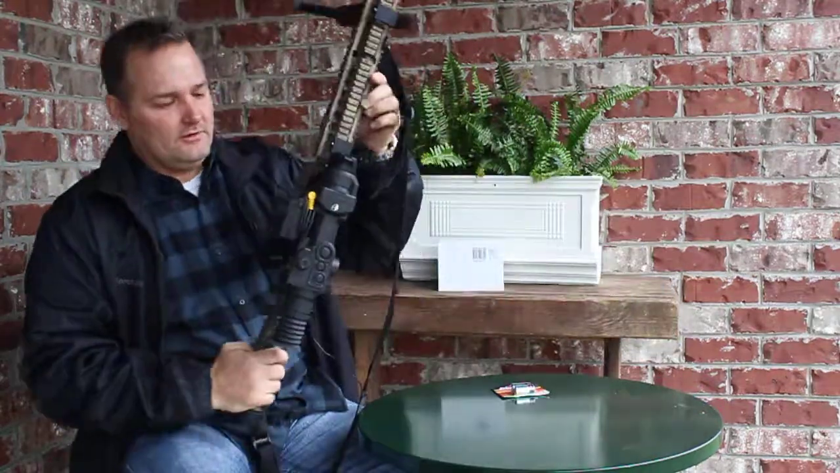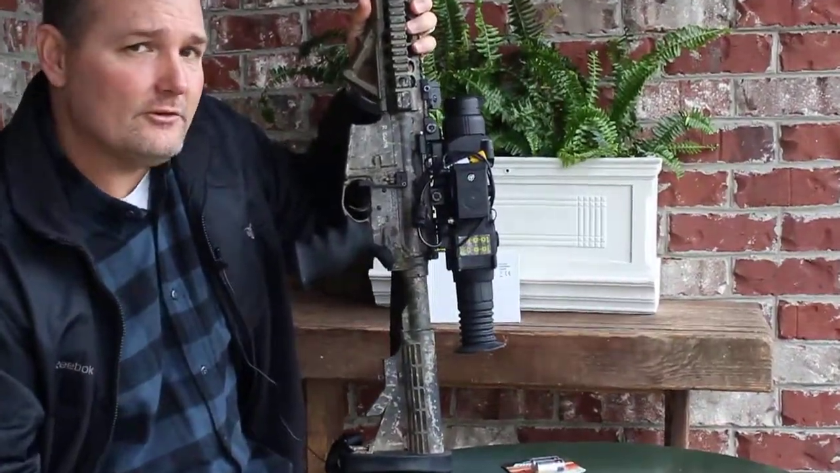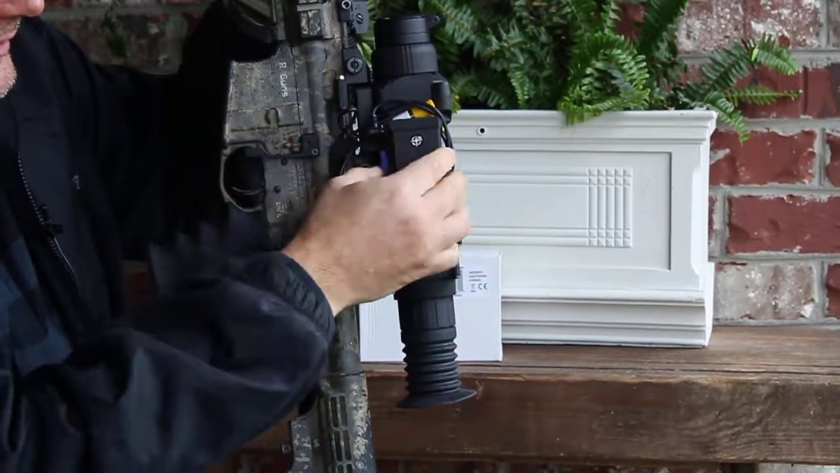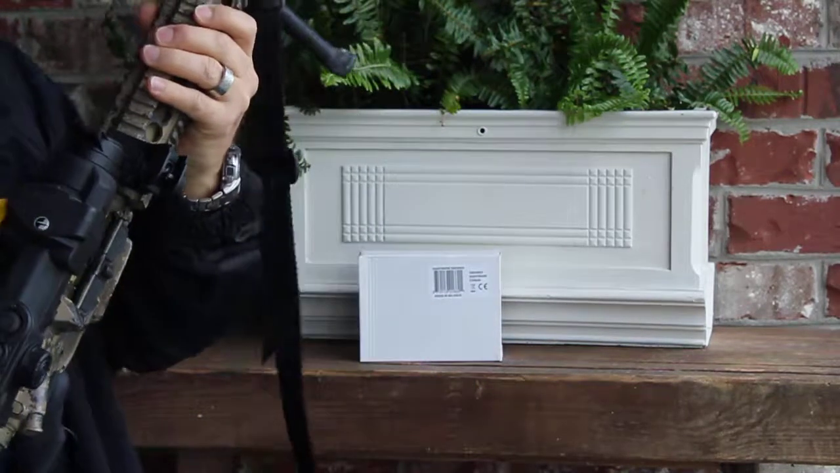I'll show you where it is. I have it mounted here. If you don't mind zooming in on this. I imagine without the batteries in it, it's probably less than 2 ounces. It's very, very light. Takes a standard micro SD card that goes in there, or mini SD card. The on-off switches are right on the top.